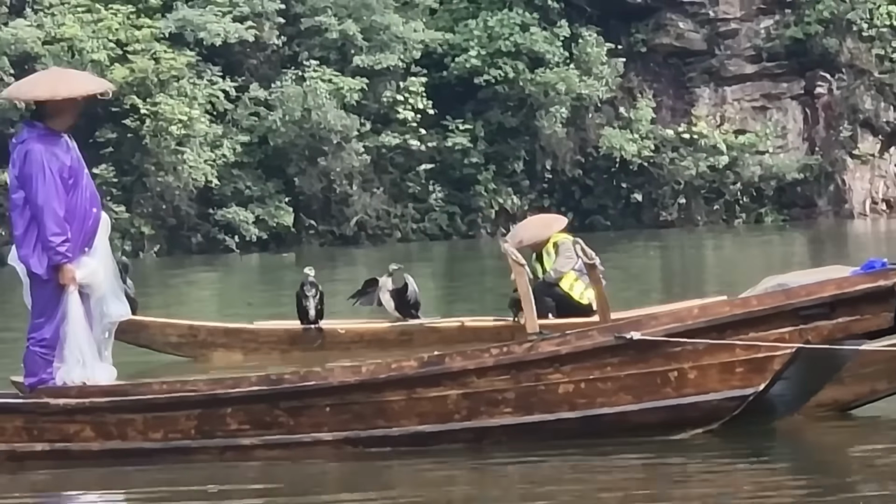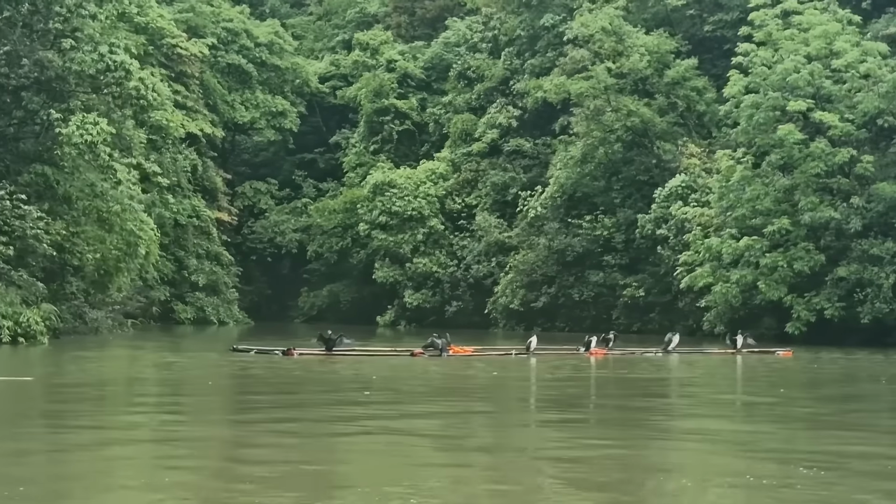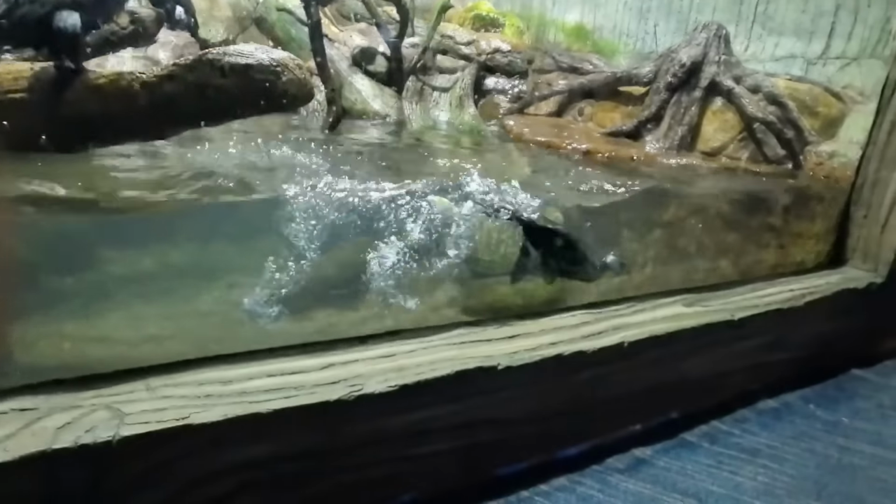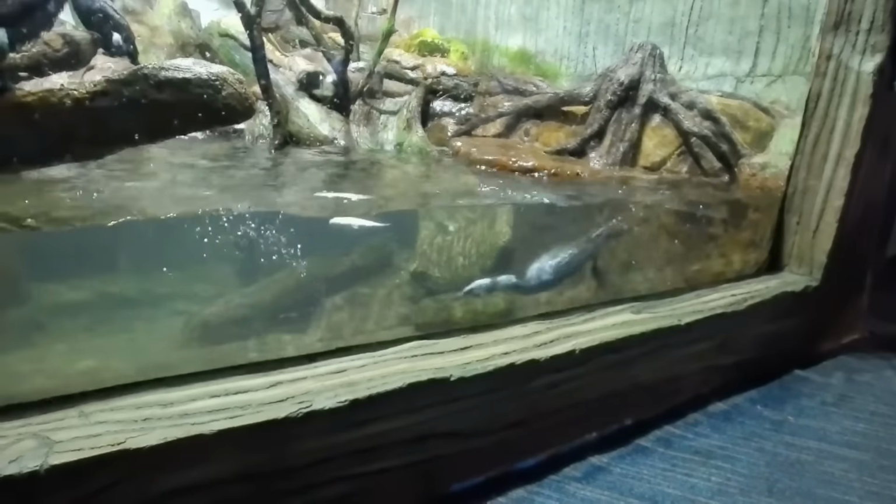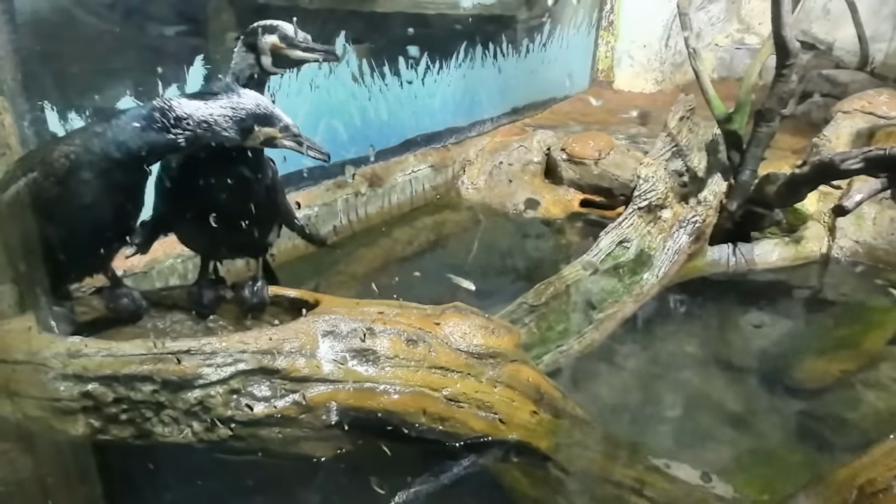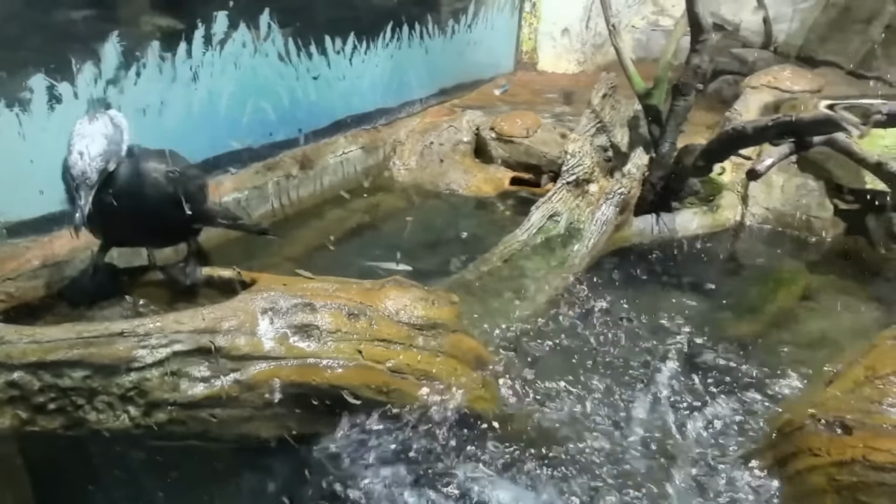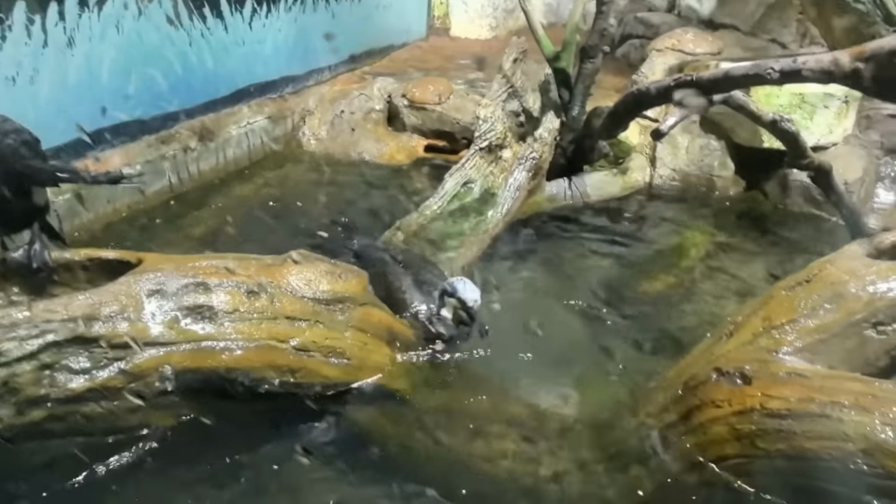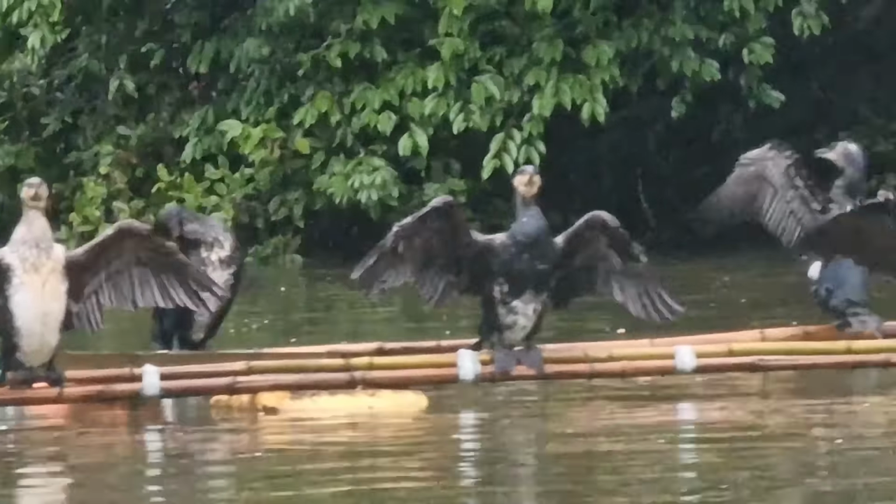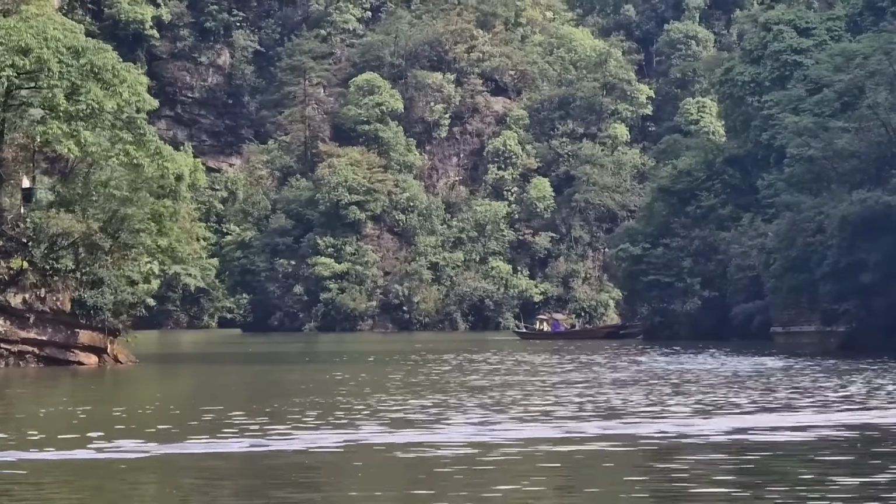You have probably seen scenes like this on the telly. Cormorant fishing is a 1,000-year-old method of breeding birds to dive for fish, which they give to their masters. The birds have rings or snares around their necks so they can catch, but can't swallow the fish. In return, the birds get healthcare and education. As far as we know, cormorant fishing began in China, and it is now an important part of Chinese cultural heritage, which the government there is keen to preserve.